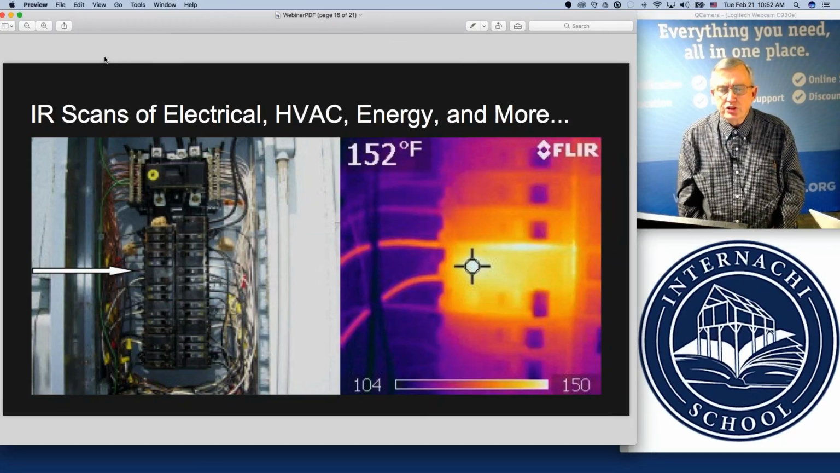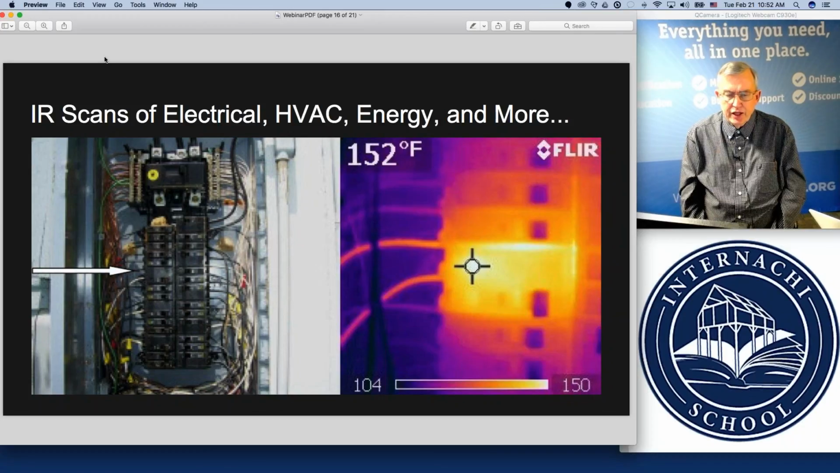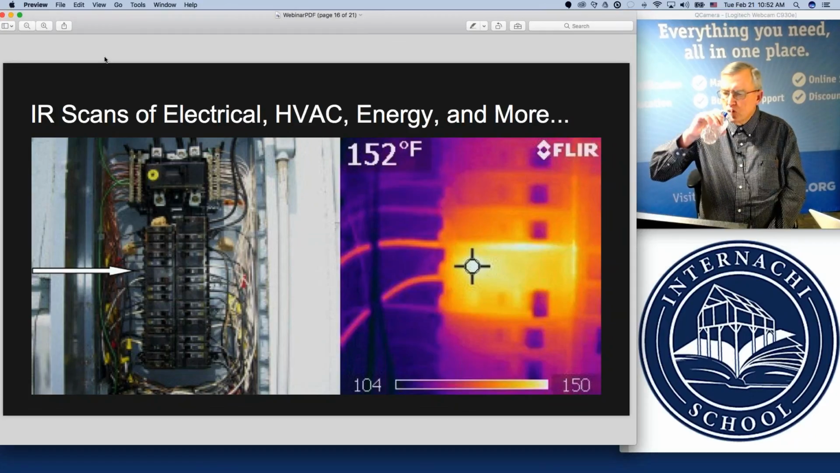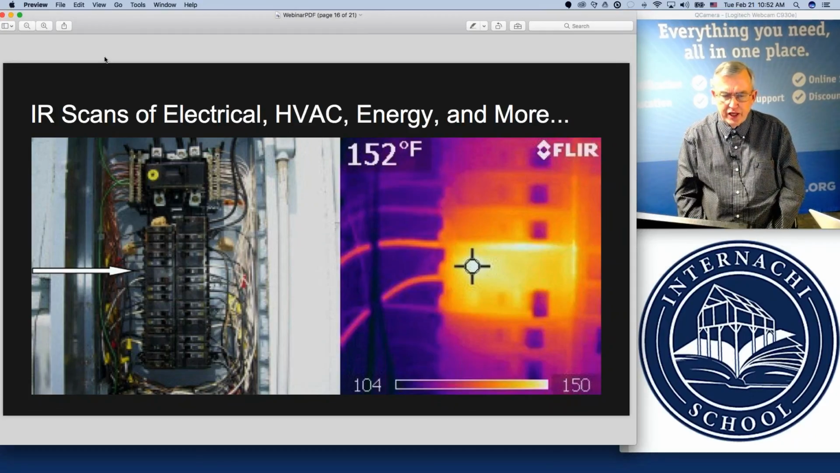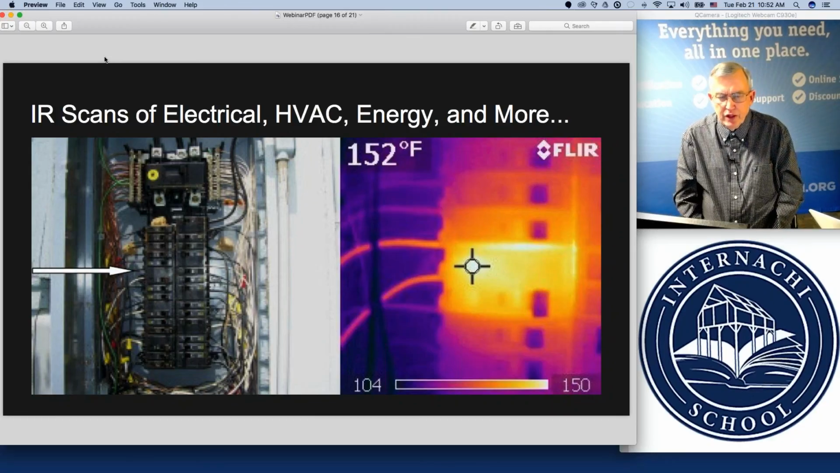The electrical scanning with the thermal imaging camera is going to take you into a level of thermography and electrical analysis that perhaps everybody is not prepared for. And it's quite different than the old style visual inspection of an electrical scan.